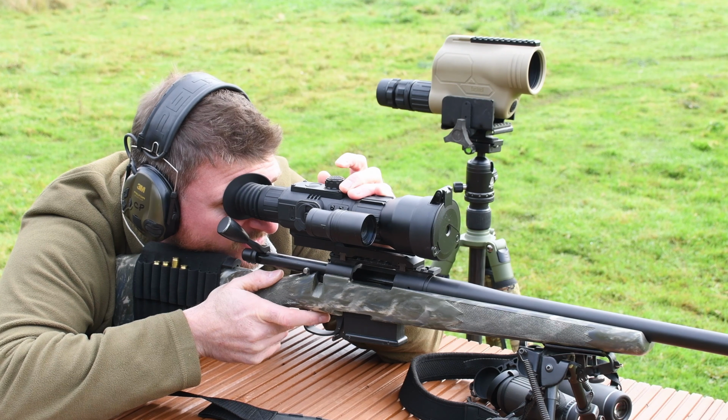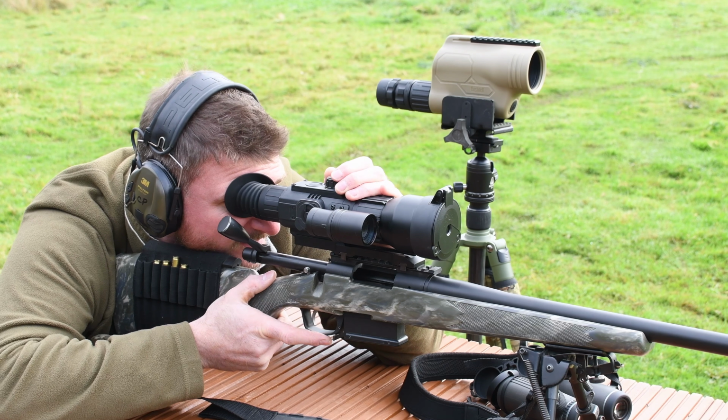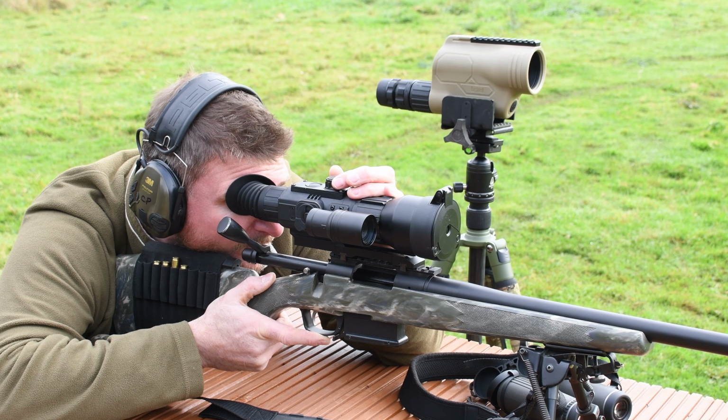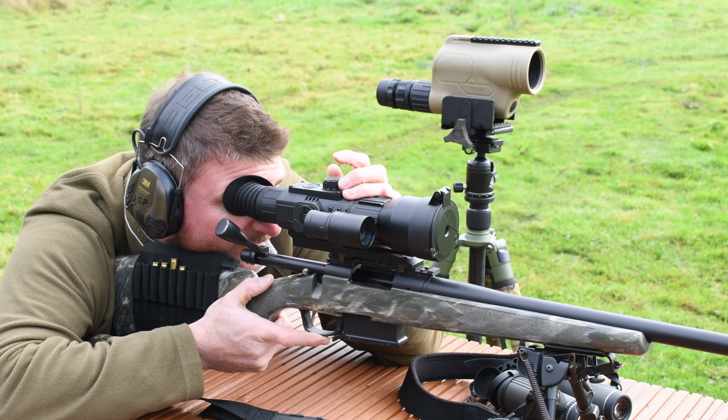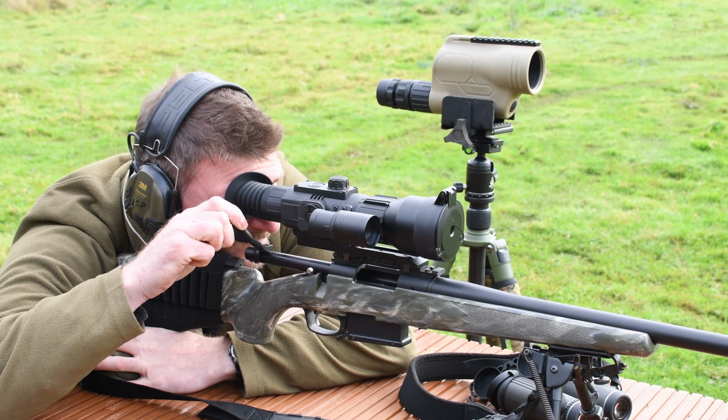A long press on the centre control dial brings you back into the menu, and I'm just going to tweak my zero at 100 meters. I'm going to go from y equals -42 to y equals -43. X is still on 39, or minus 39 rather, and now my zeroing coordinates are saved. Back through the menu structure, back to the shooting screen.